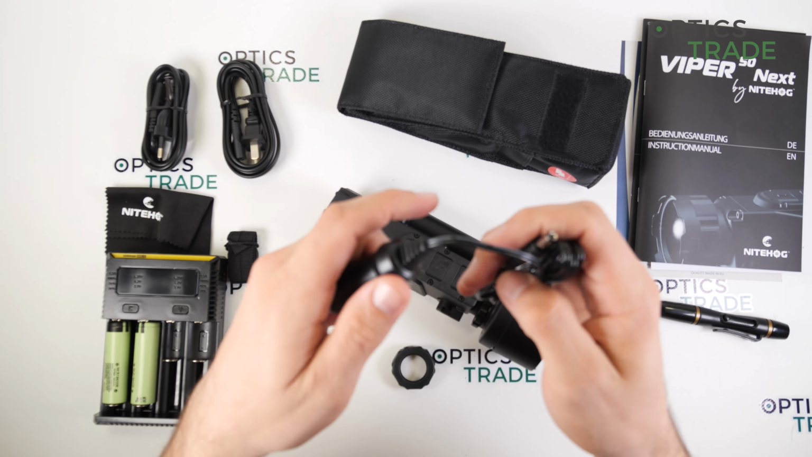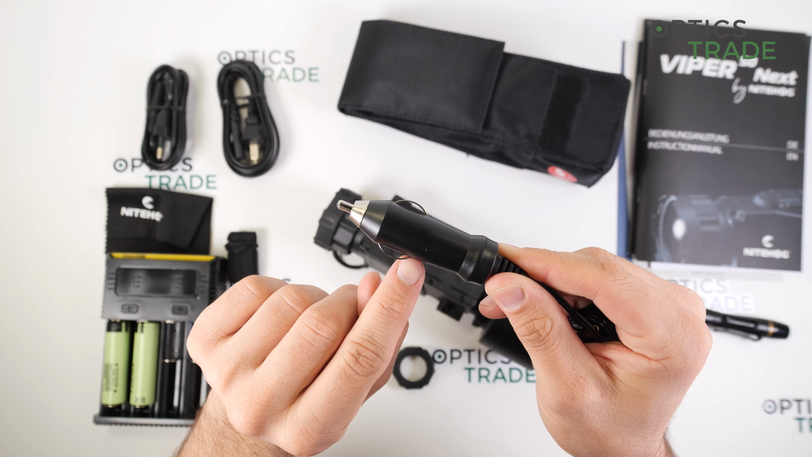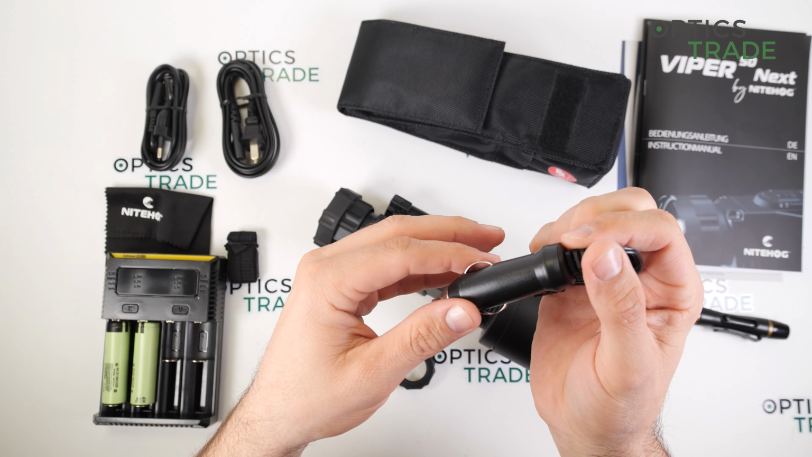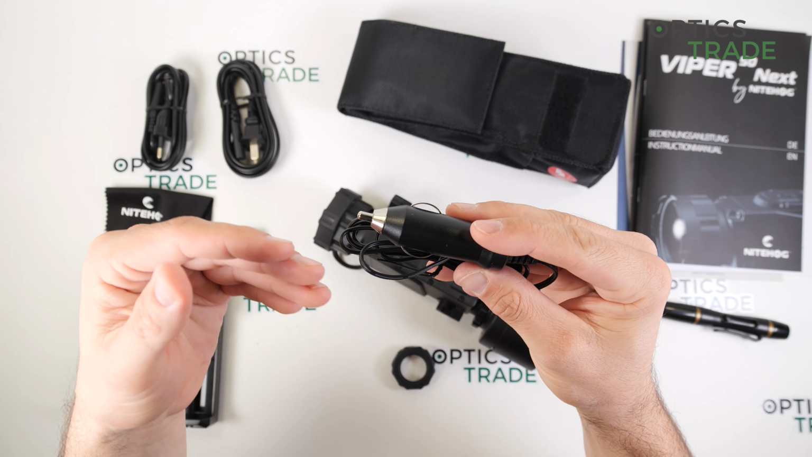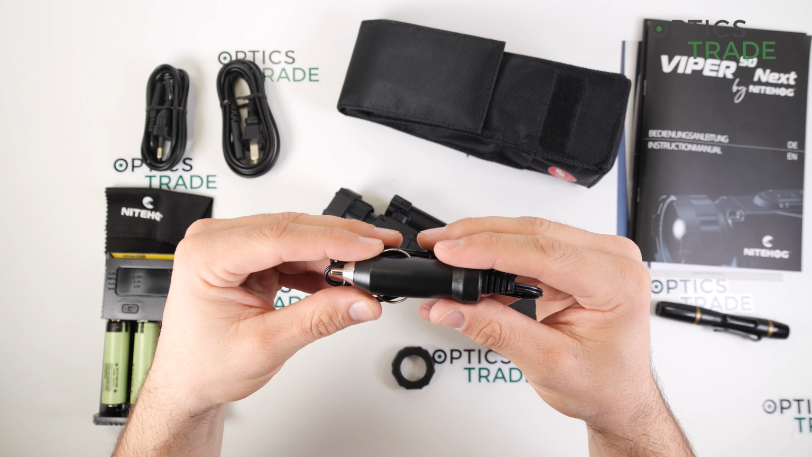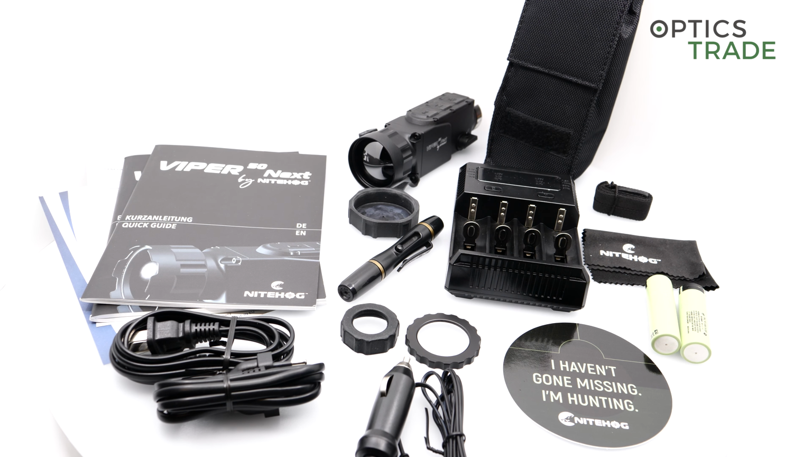And what is also really nice is that they include a 12-volt adapter for cars. So when you go out and you forgot to charge the battery, you can do it in the car when you're on the way to your destination.